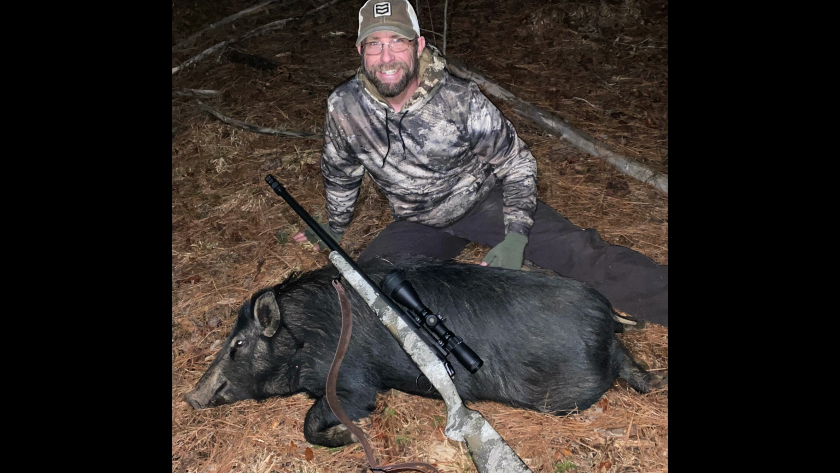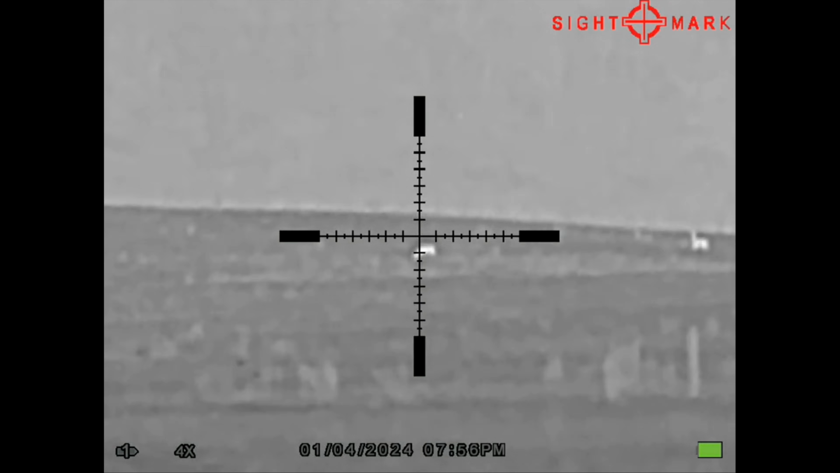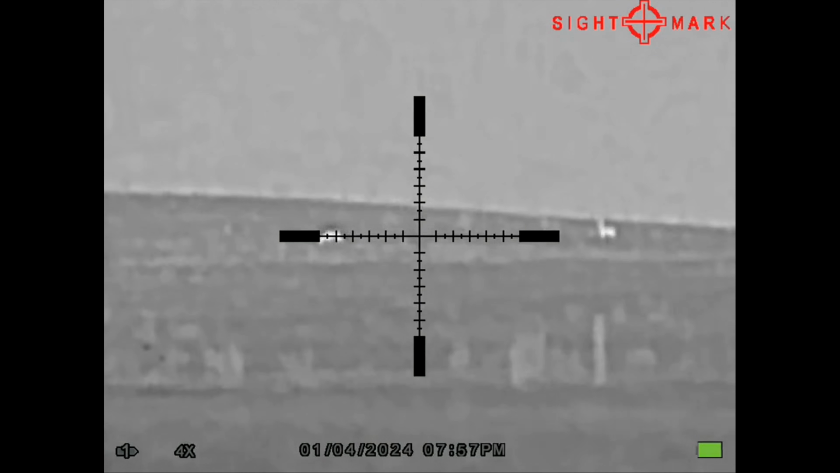In the past few months, I've really gotten into predator hunting and trapping. We've done a little hog hunting in the past, and we've really liked using Sightmark night vision scopes. This year, we thought we would dive into the world of thermals.